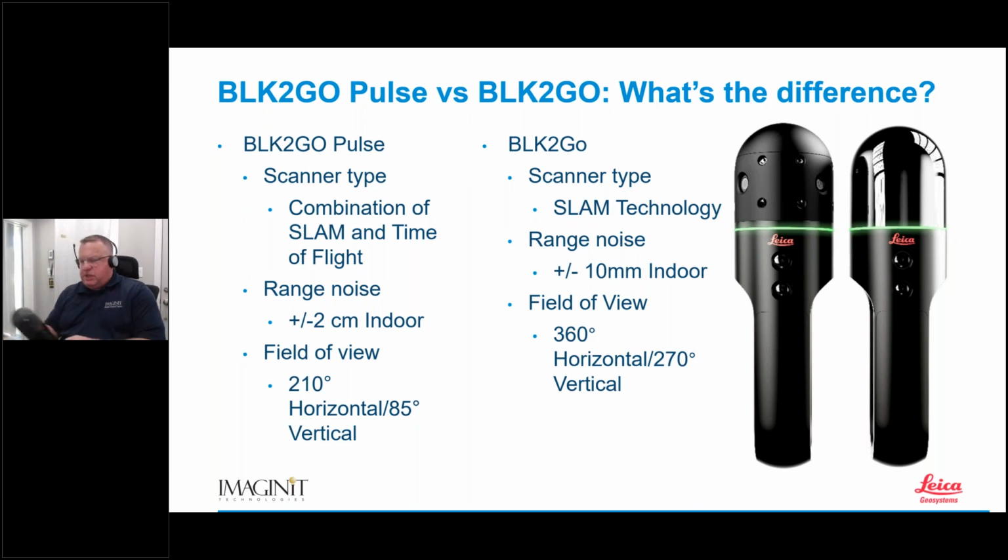So what I'm going to do is show you a little bit around the BLK2GO Pulse. If we look at just the overall shape, it pretty much looks like the BLK2GO, but the Pulse is a bit different. I'm going to pull the BLK2GO up here, and of course, I don't want to drop anything. I've got the BLK2GO in my left hand and the Pulse right next to it, and they look rather similar, except up near the top.